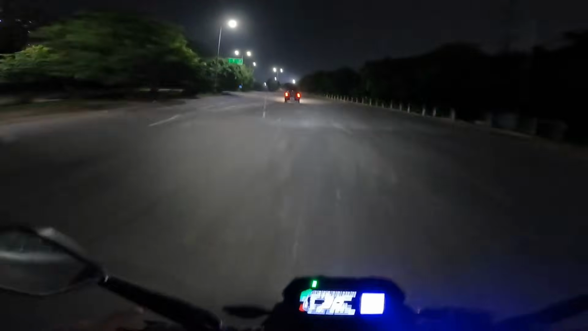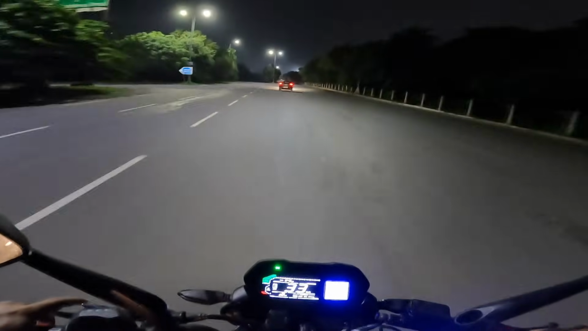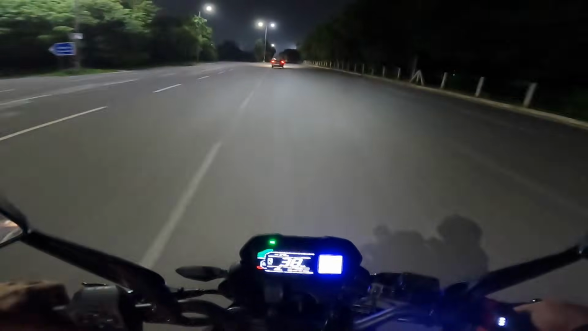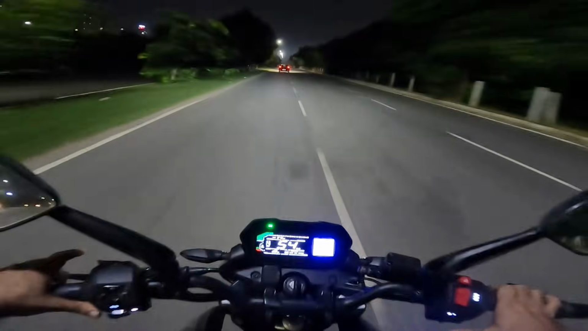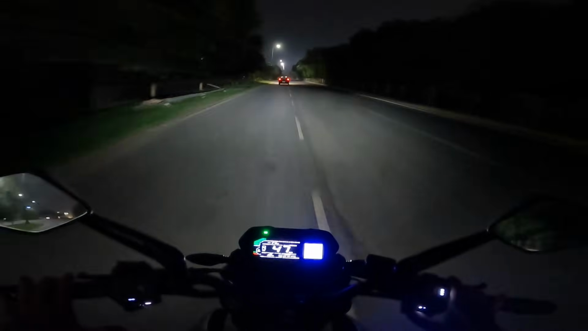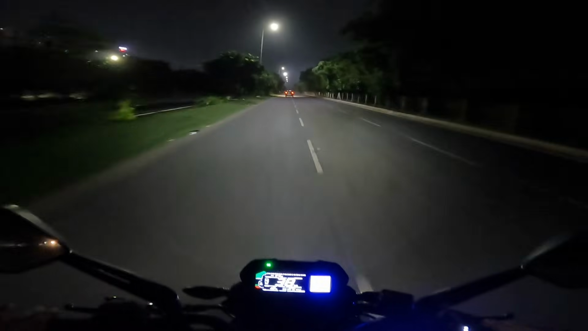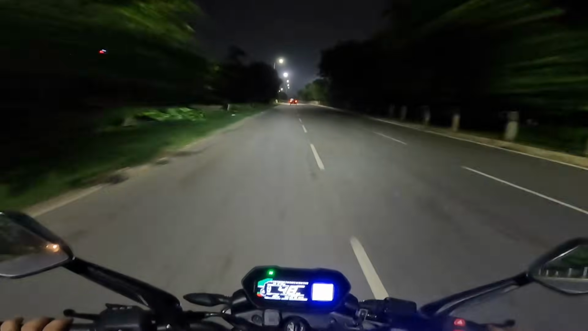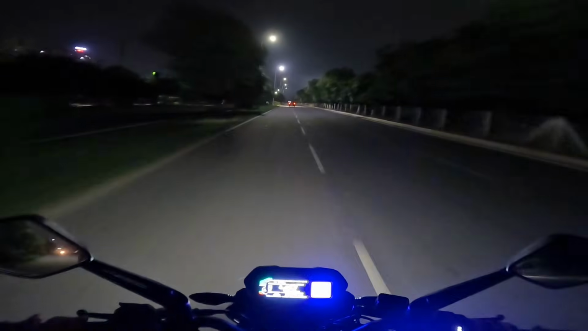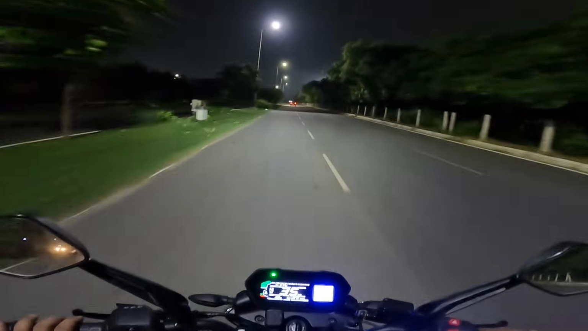I'll let this gentleman pass, but he's crawling right now. Anyway, you'll get an idea. See, DRLs, headlight, DRLs, headlight. Now we have a string of street light poles, so yes, DRLs, headlight, and that's low beam, by the way.